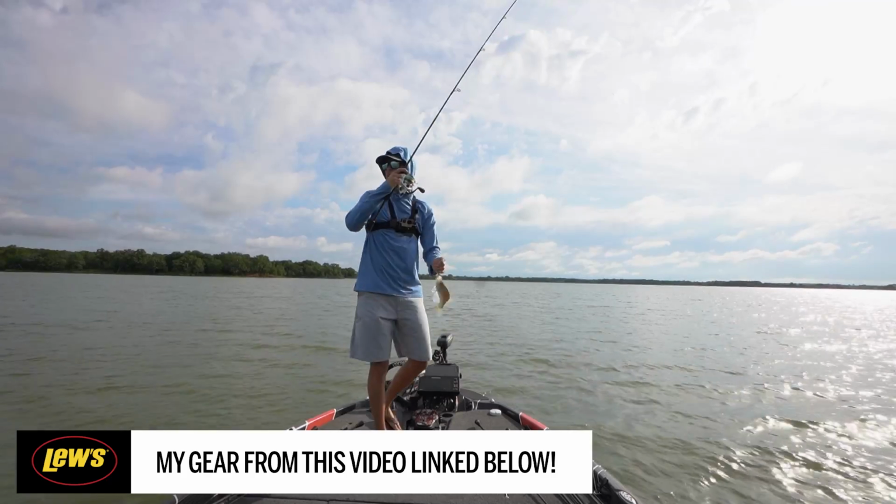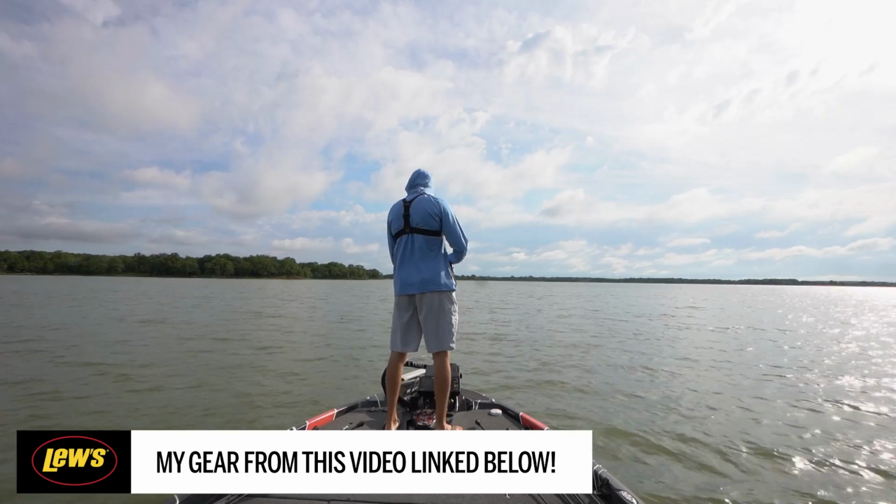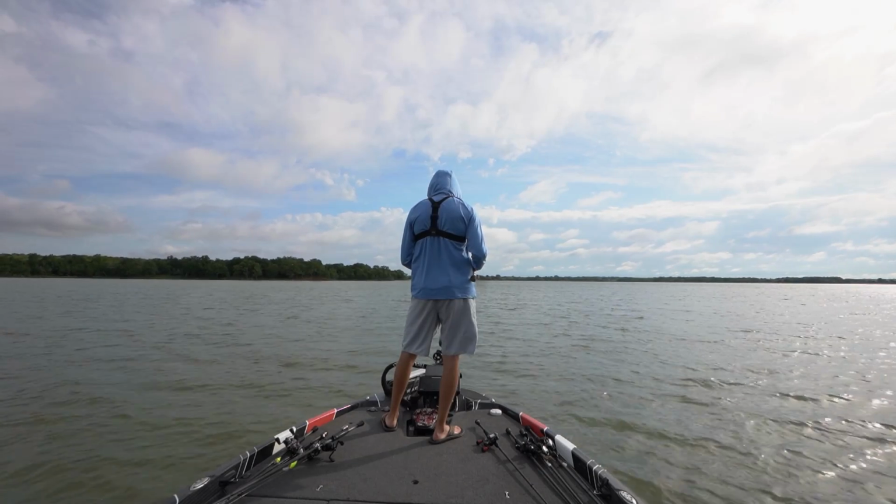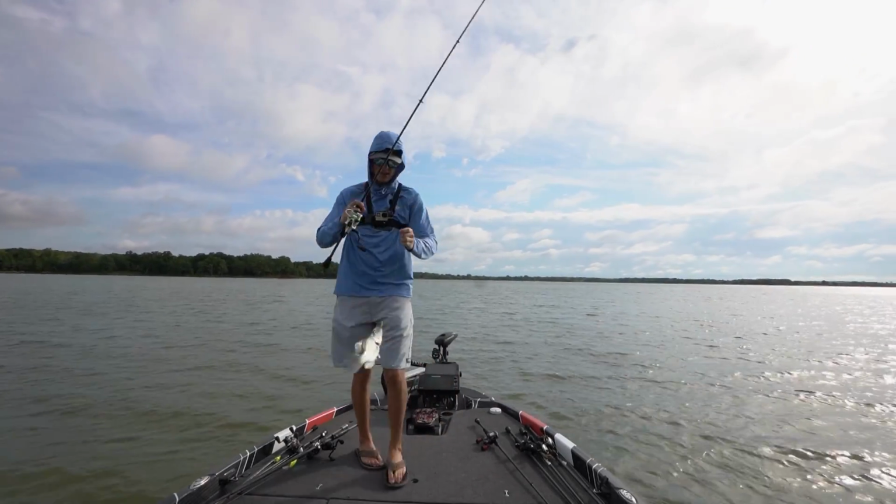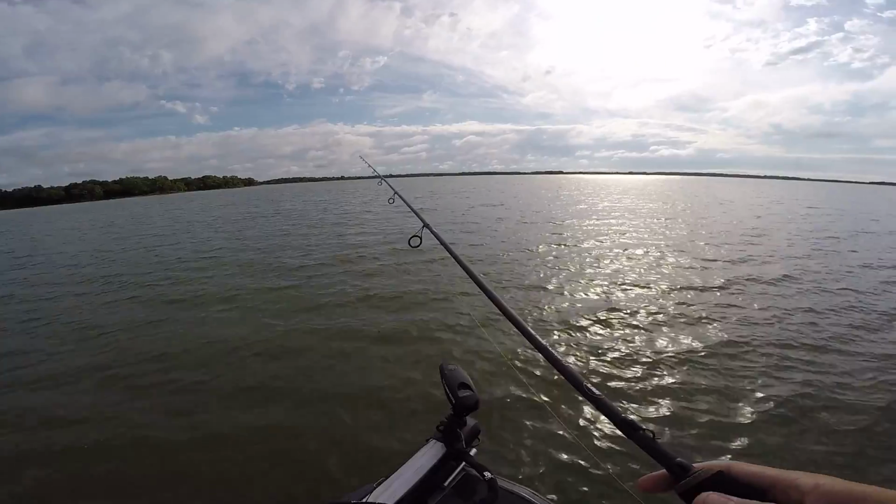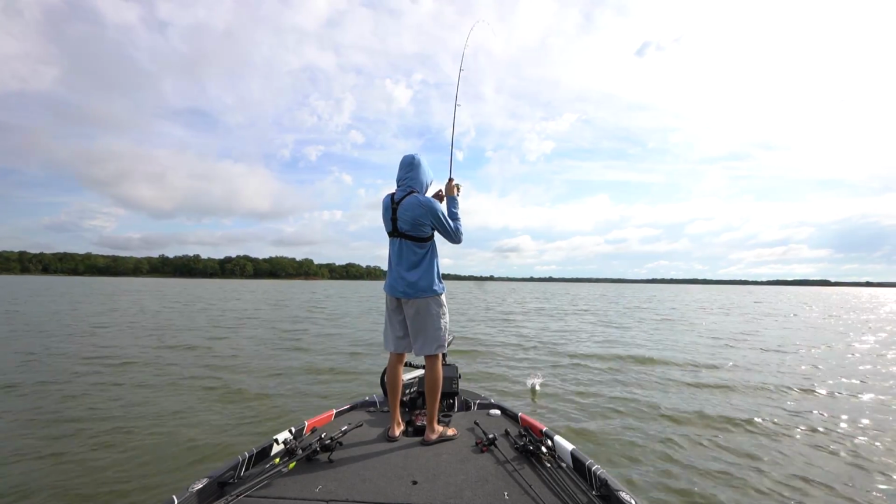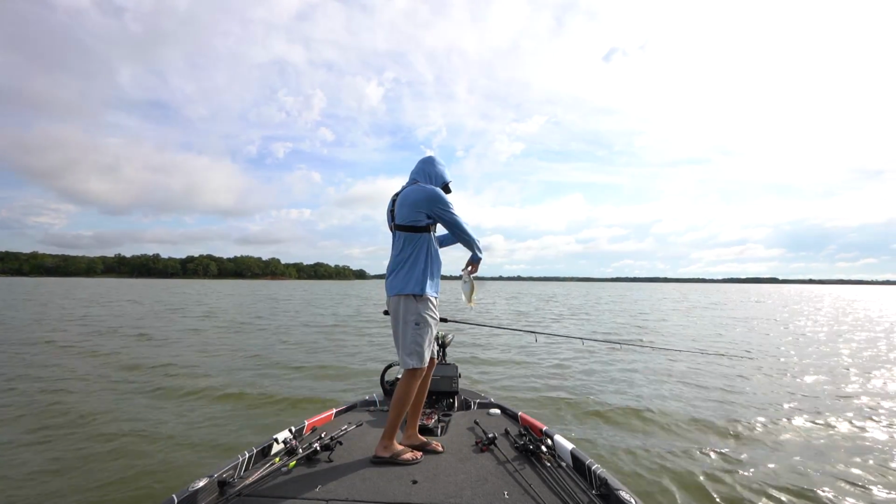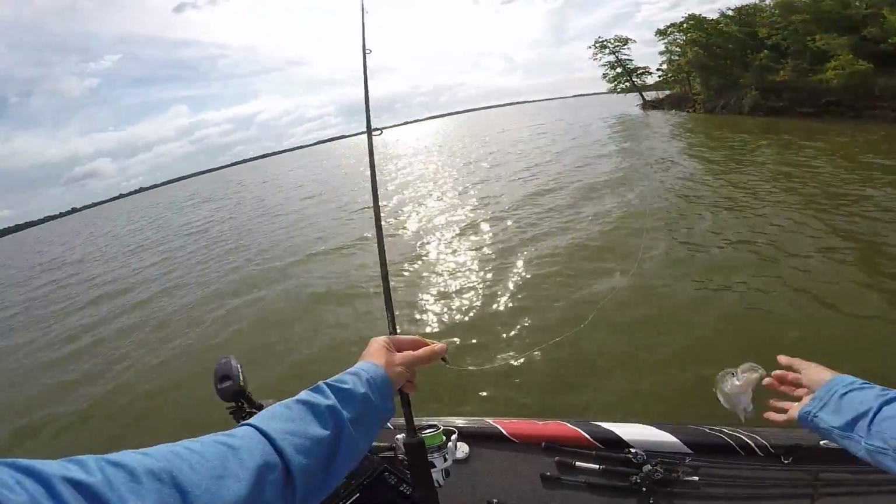There's one. Too small. I want Mas Grandes. There's one. Oh yeah, that's a bigger one. Look at that slab. That one's going in the box. Ladies and gentlemen, we have found them. Got one. There we go. Another small, that one might keep. I think 10 inches is the limit. Not exactly sure, but he ain't worth it to me.